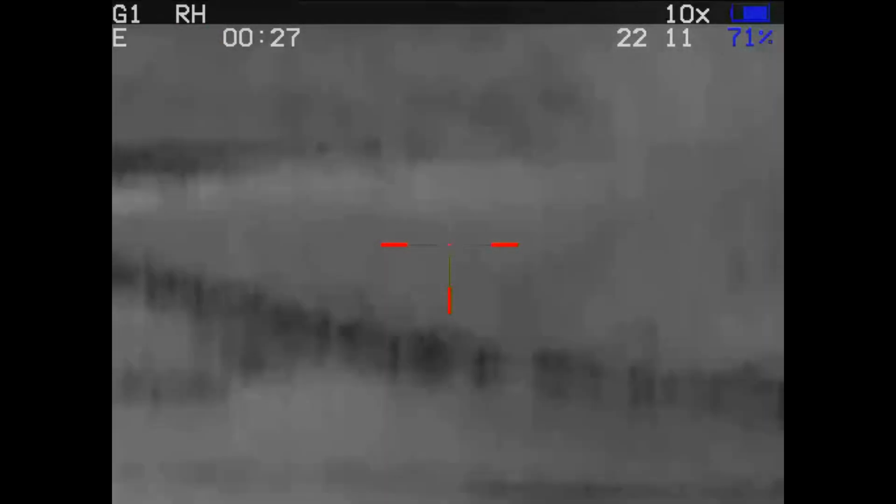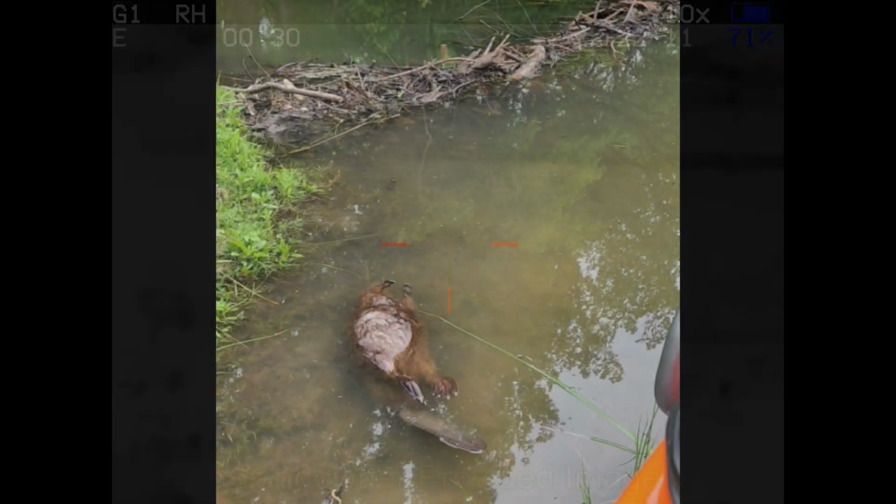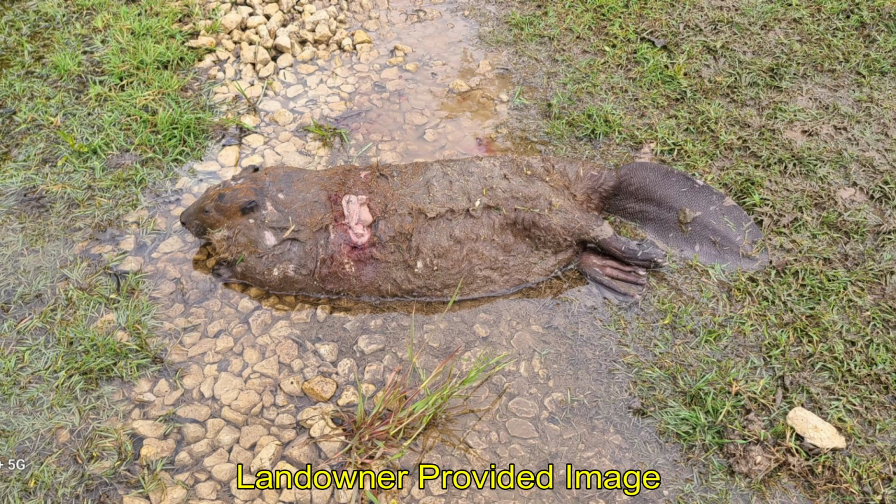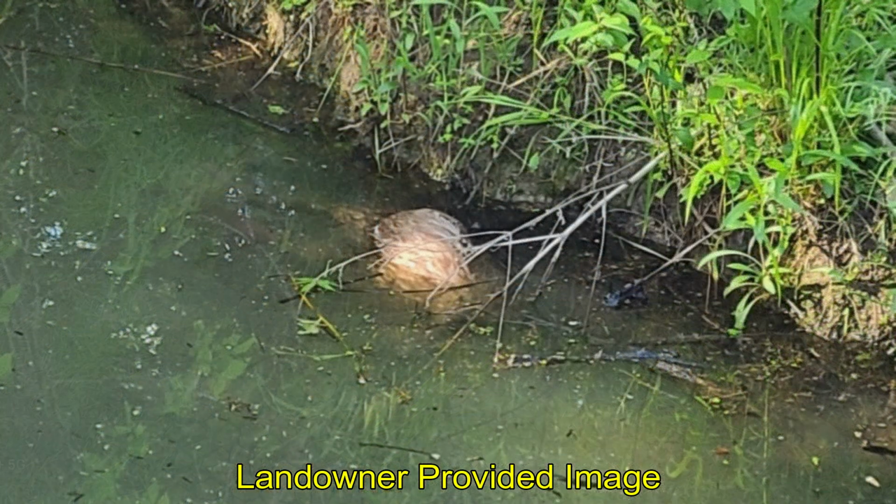And that's going to be a confirmed kill, as the landowner found the body in the water the very next day, and he went ahead and took out the dam with his tractor. A few days later, he's back, and he redeemed himself quite nicely, and he got another one of the beaver.